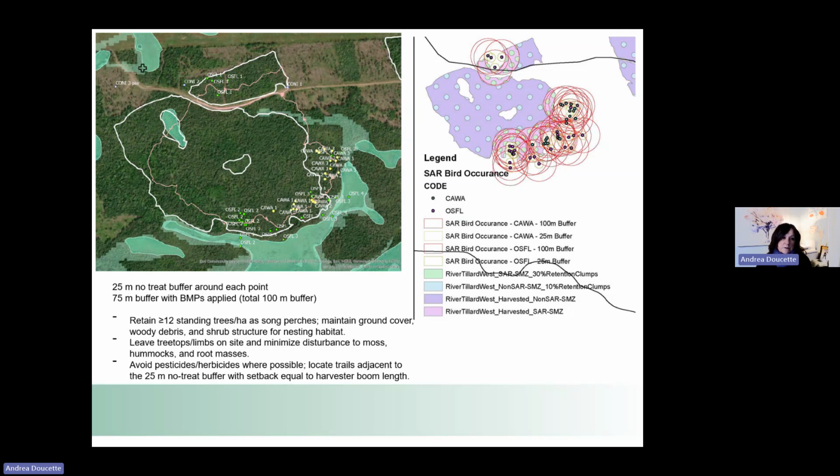We put 25-meter no-treat buffers around each of those points, and then a 75-meter buffer beyond that with the best management practices that we're going to apply, to test and see how birds respond to that change in habitat.